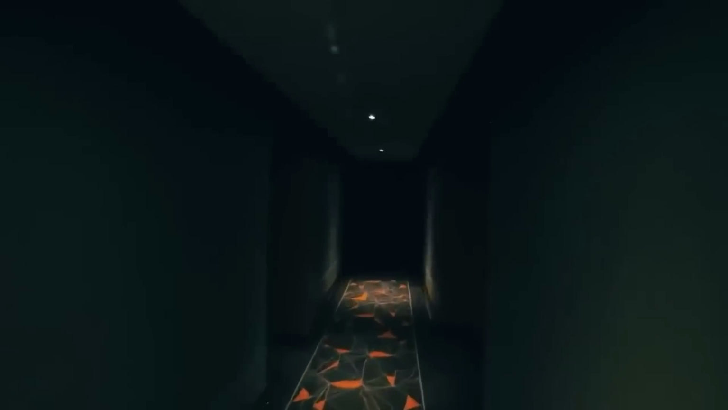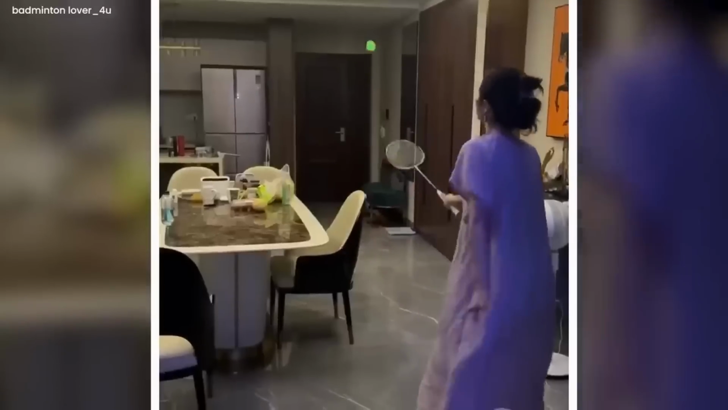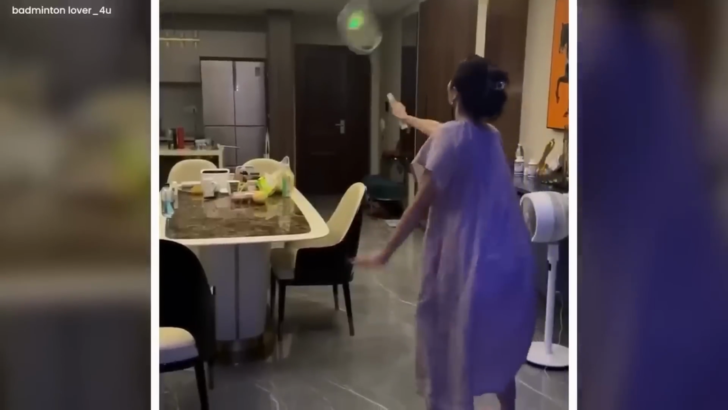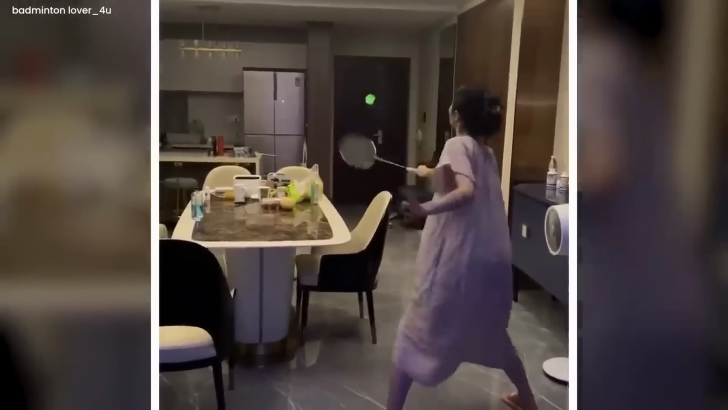In a beloved apartment, a mysterious scene unfolded before the camera's lens. A spectral figure, a young girl, played badminton alone, her opponent unseen. The shuttlecock moved as if by invisible hands. The room filled with an eerie presence, transforming the familiar into the foreboding.